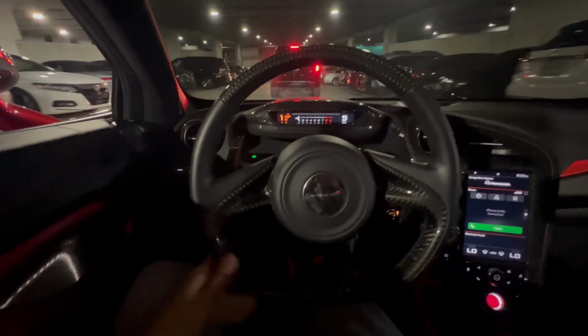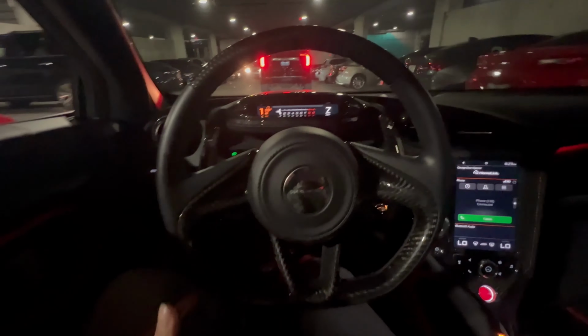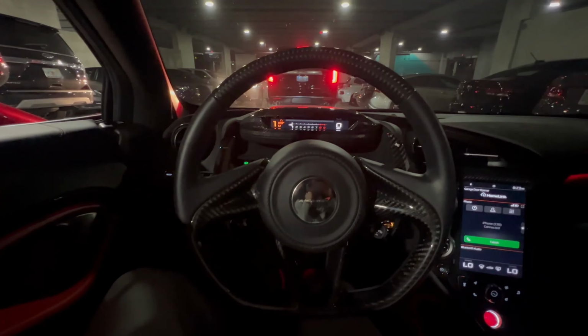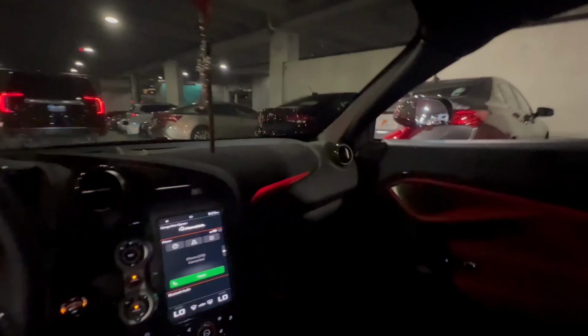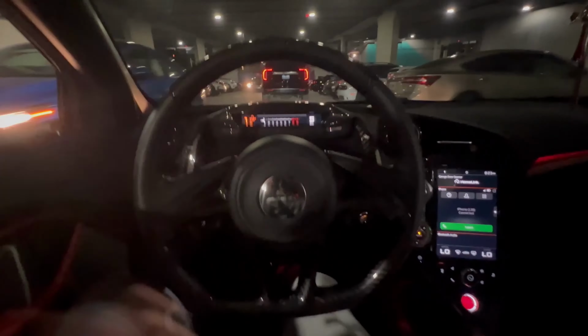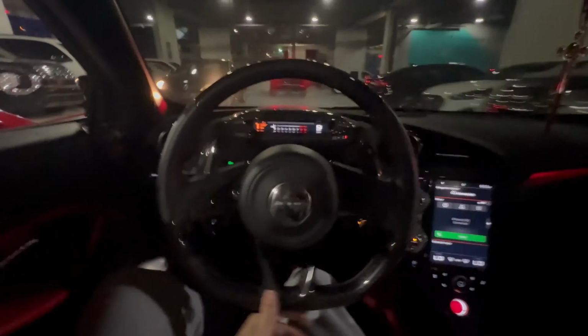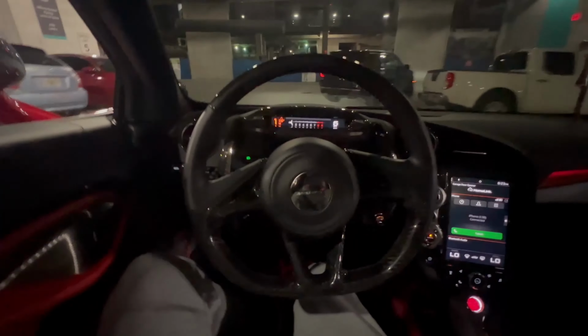If y'all don't know, we in that 720S. I had to tell y'all again, just in case y'all ain't know. But yeah, we in that 720. It's gonna be crazy. It doesn't really have ambient lighting like the Benz, if y'all seen the GT63 video, but it's not supposed to really have stuff like that. It's a supercar, so it's really just a calm little night drive.